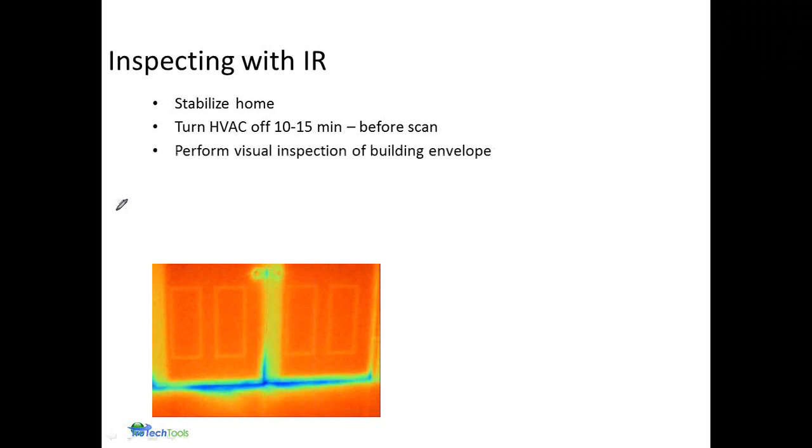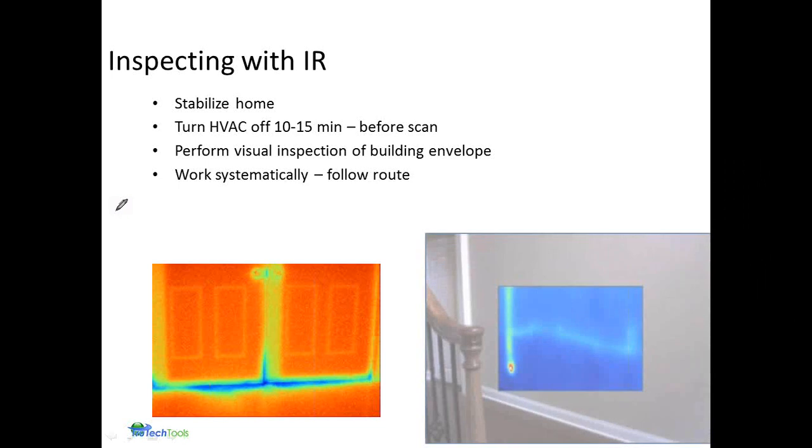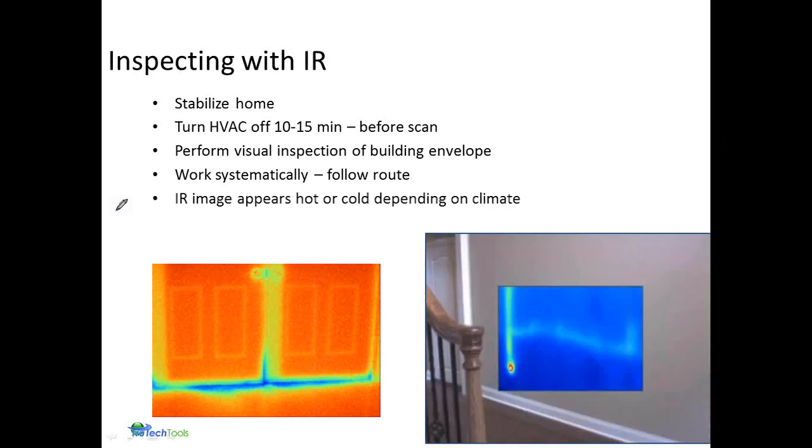You want to perform an effective visual inspection of the envelope and work systematically. Part of the visual inspection is that when you do see an anomaly, you'll remember potentially the fact that you saw something that could cause you some issues when you're trying to do that thermal scan. And images are going to be hot and cold depending on the climates. Again, the left-hand image showing cold air infiltration due to either the installation of the door not being quite proper, or the seal around the door has degraded over time.